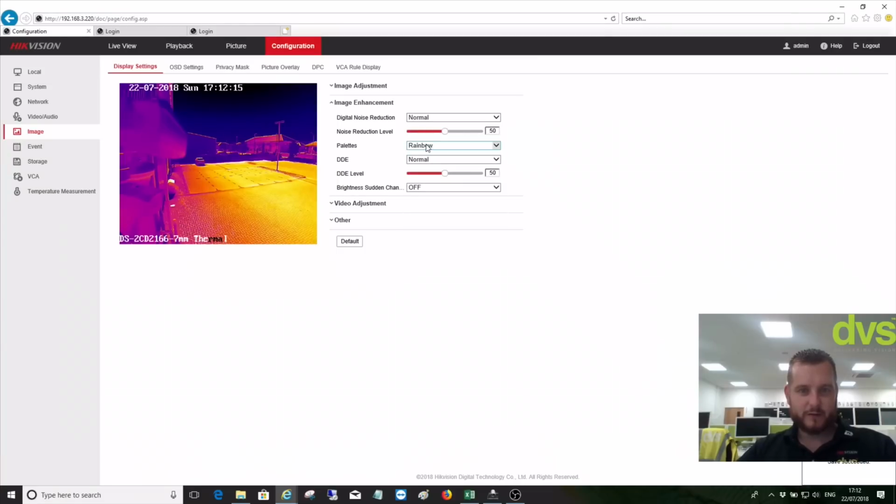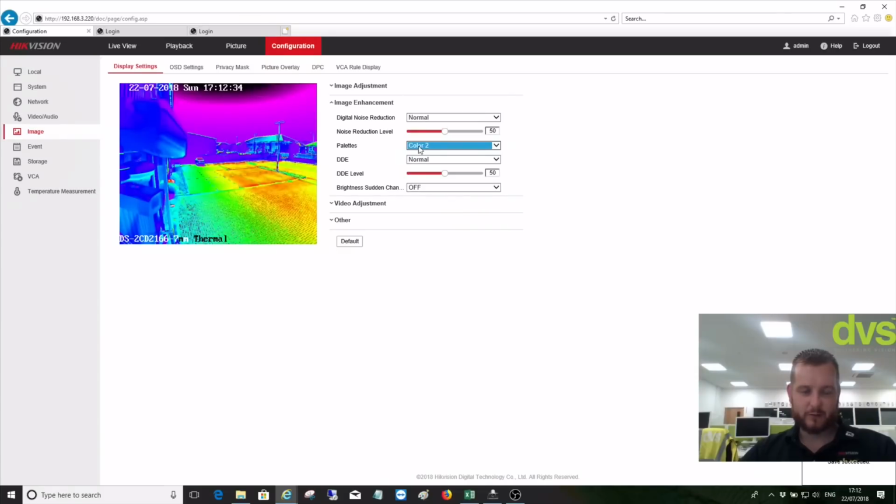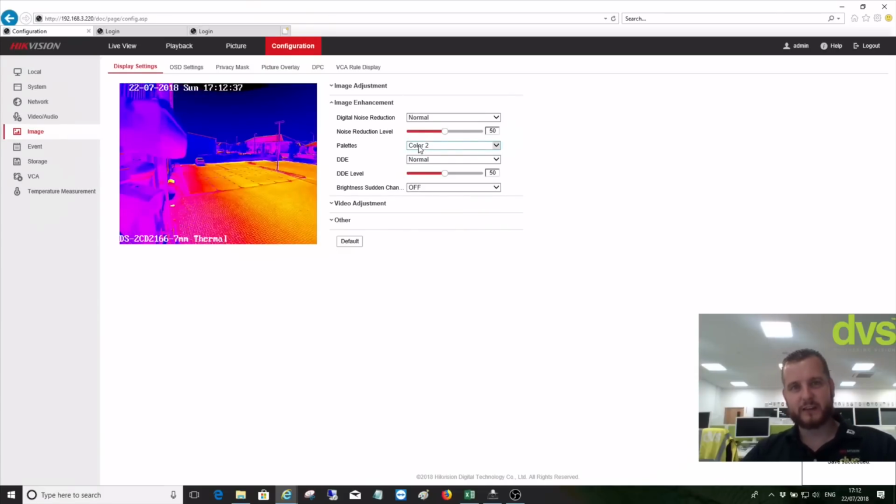You've got rainbow, fusion 2, iron bow 2, spear, color 1 and 2. Now each one of these will suit a specific scene better than a different one. So I say, whilst I like black or white hot, depending on what I'm looking at, other people will prefer the colour. Now it's easier to spot hot objects in a colourful background, and lots of people will translate that very differently.